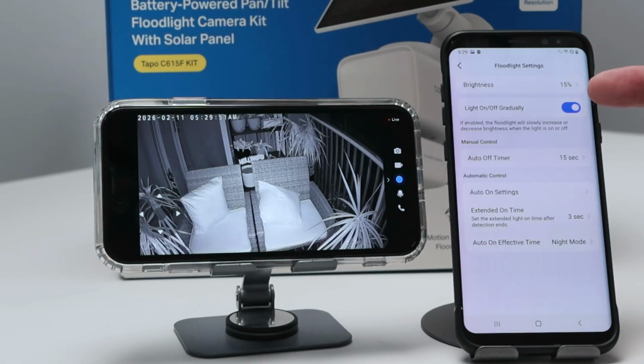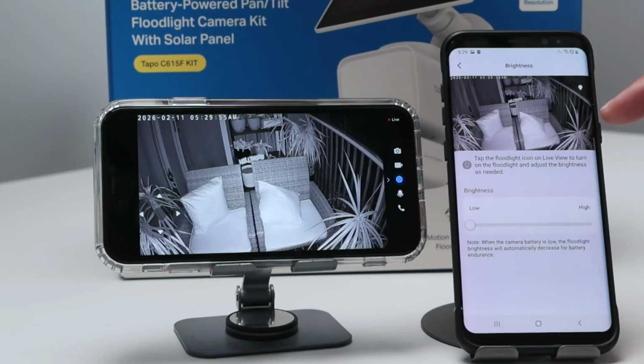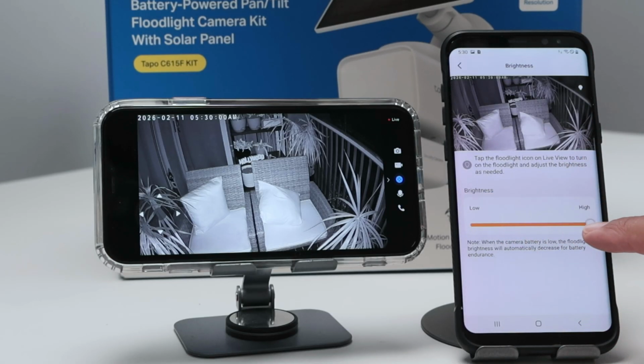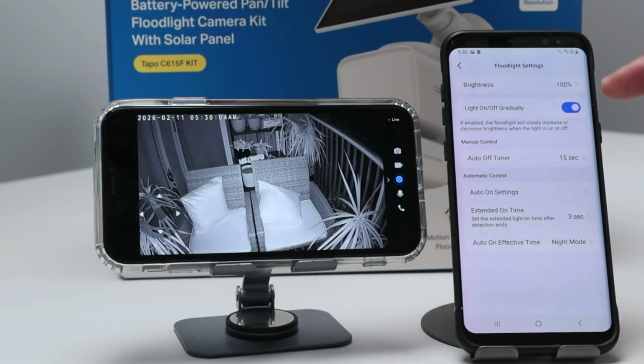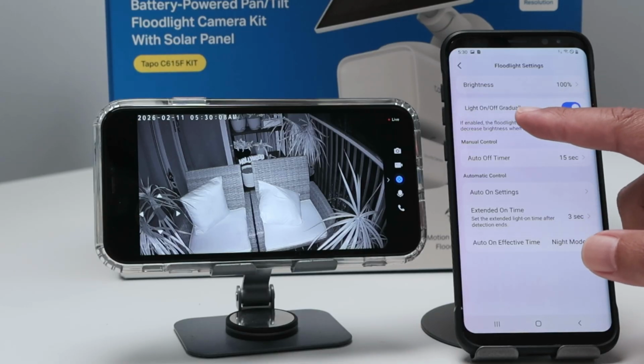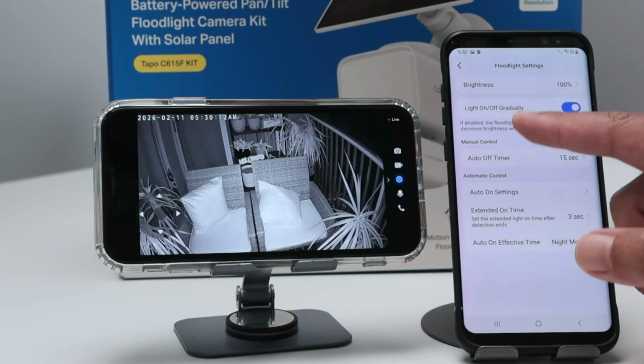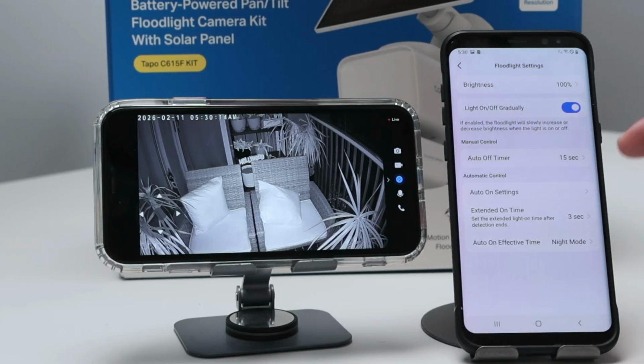When you come here, you see the brightness from 15 to 100%. So it comes like this, and then you can just go all the way up to high. And if you come back here, it shows that it's 100%. Okay? There's this option here to gradually turn off the light. So if you enable this one, the floodlight will slowly increase or decrease when the light is on or off.